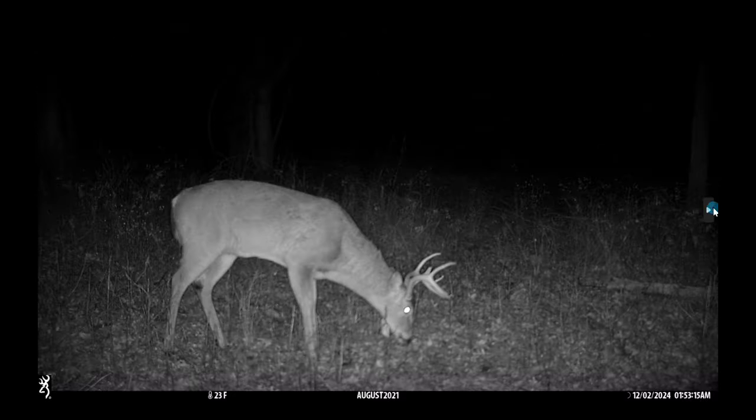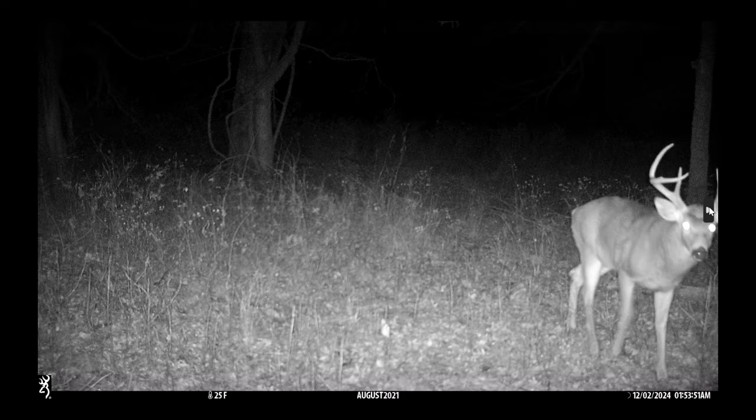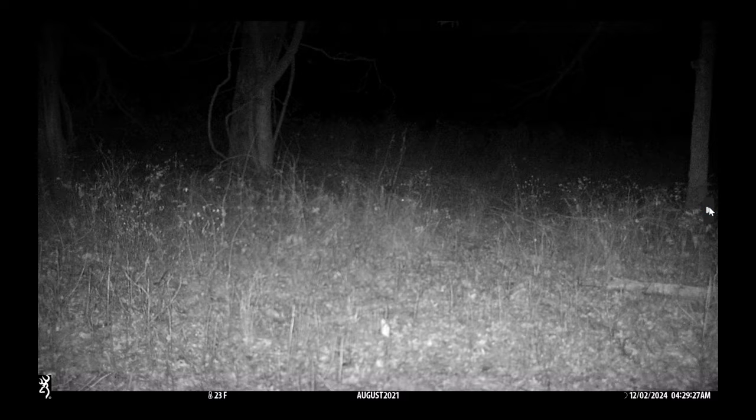Deer passing through there. Here's a different buck, it looks. See how his neck is kind of swelled up? This was taken December the 2nd, 2024. It was 23 degrees out. You can see that down there in that bottom. His neck's kind of swelled up. He's still rutting just a little bit. Their rut for us around here peaks normally early November, first week or so. Just depends on the year, but normally it's early November.